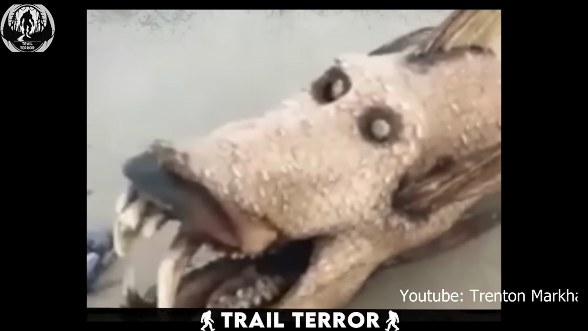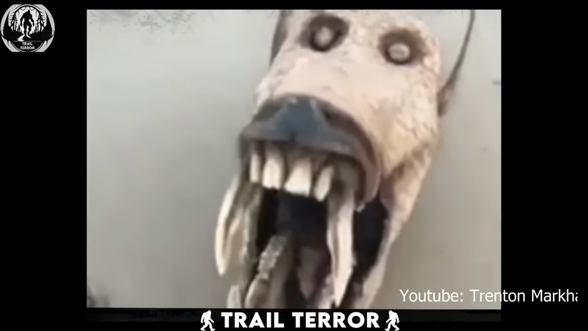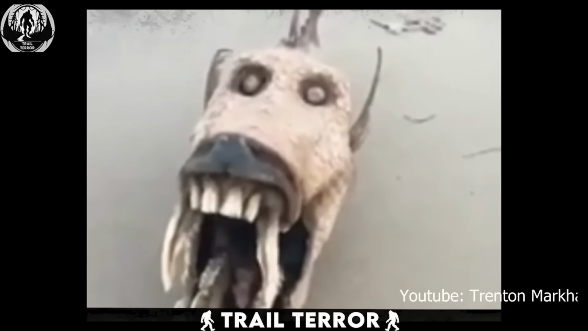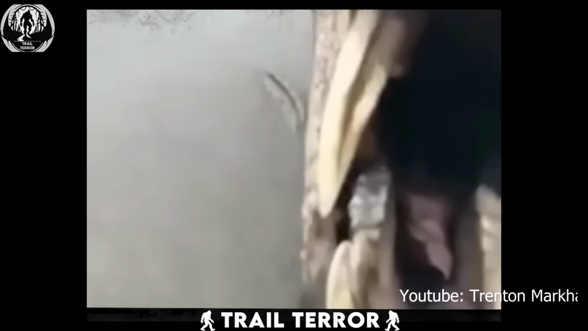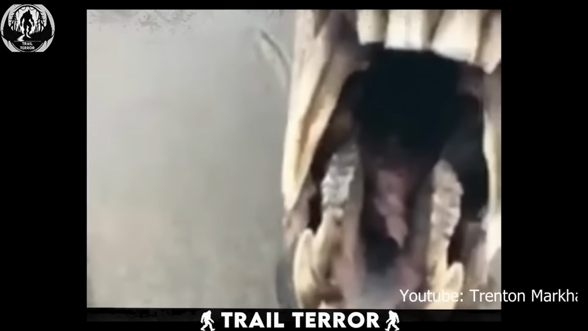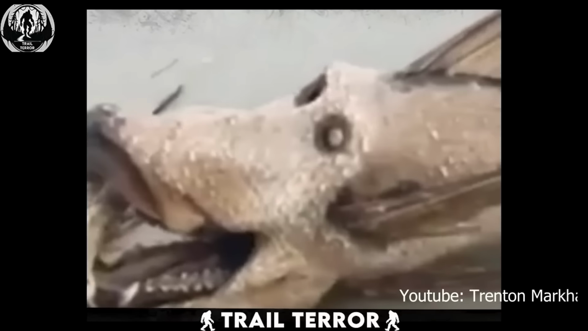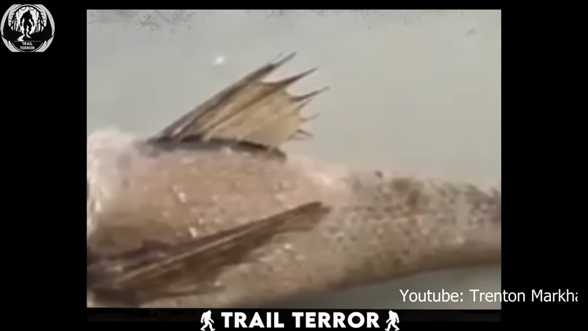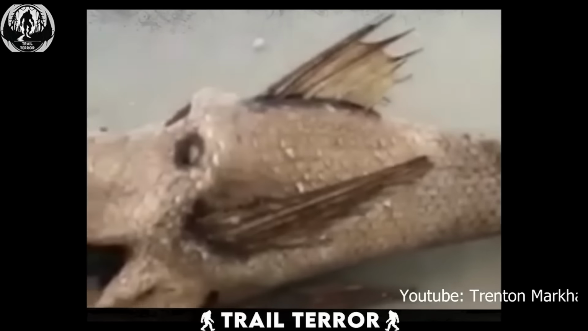Some might even argue it looks too perfect, almost like a meticulously crafted plastic figure blending the features of a horse and a fish. Now, I'll admit I can't help but entertain the thought that maybe, just maybe, this could be a man-made creation. But hey, I'm just sharing my thoughts for the sake of my own sanity.